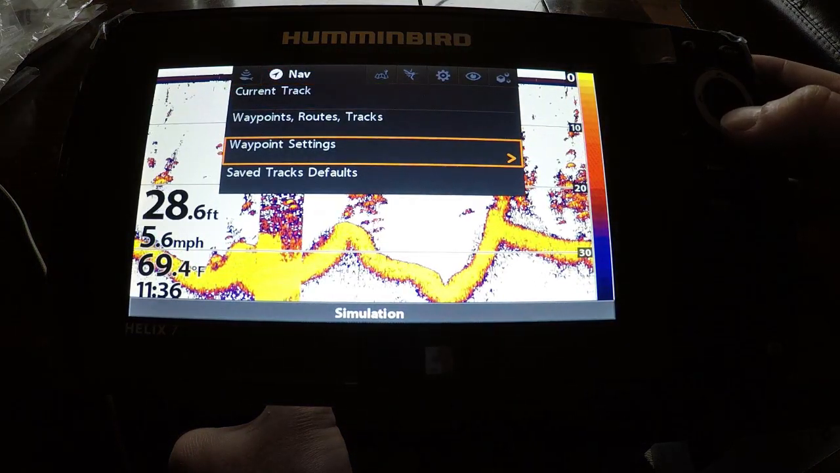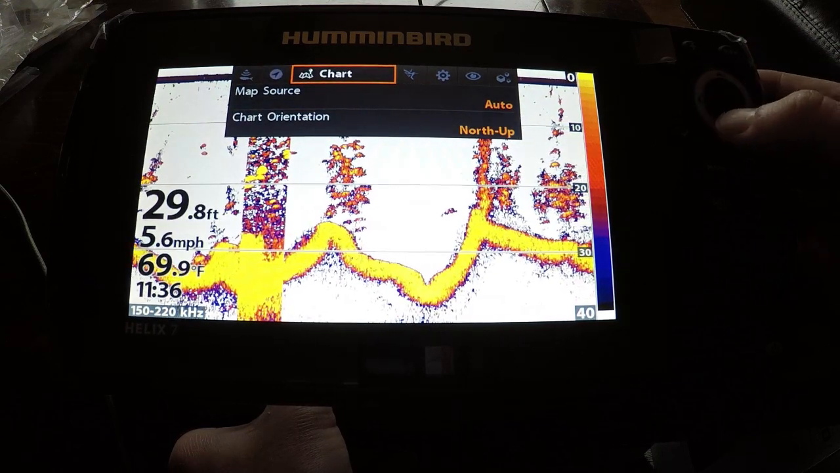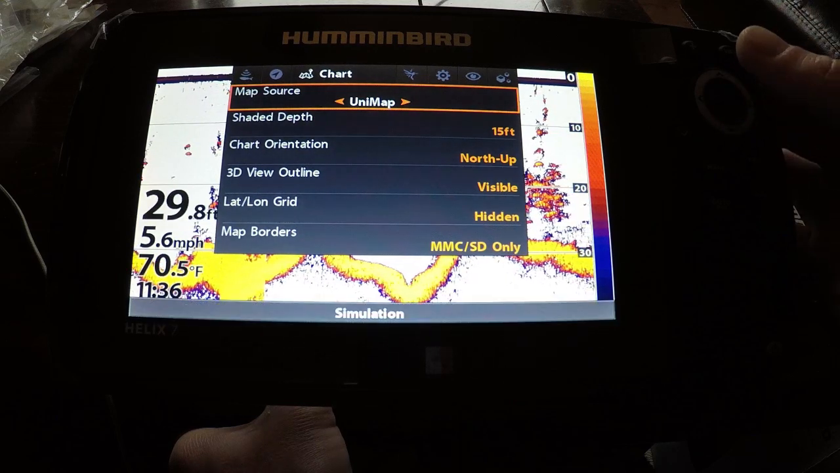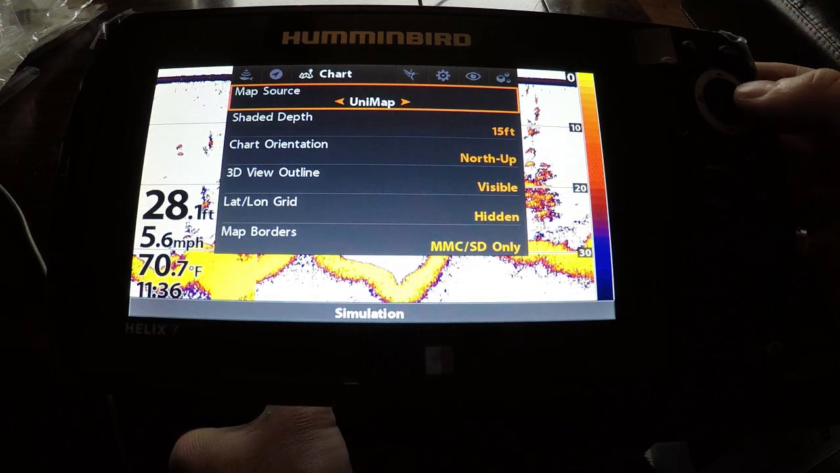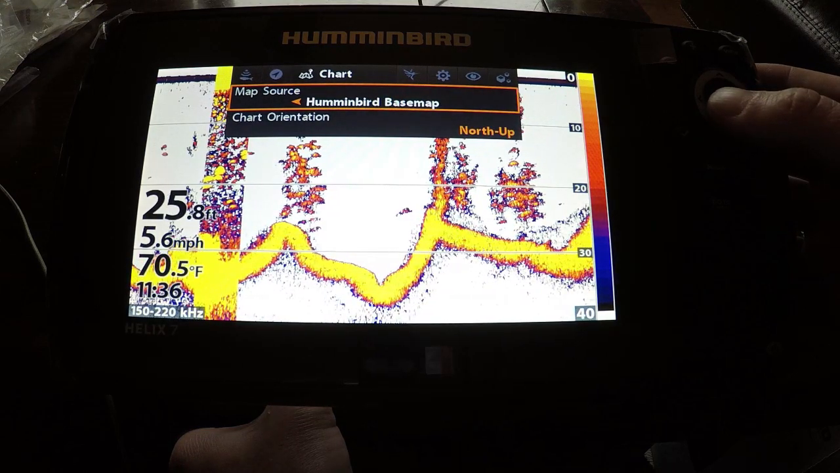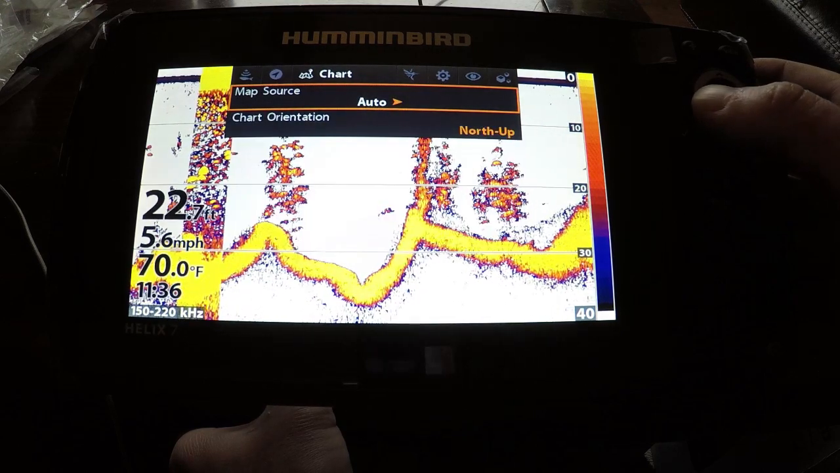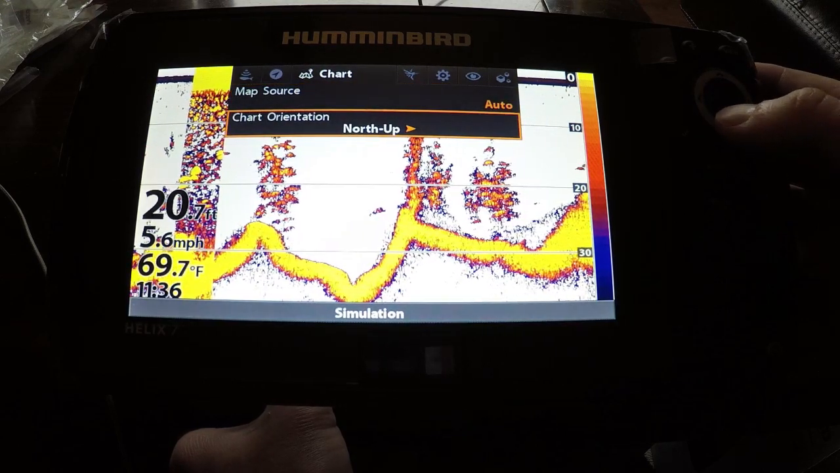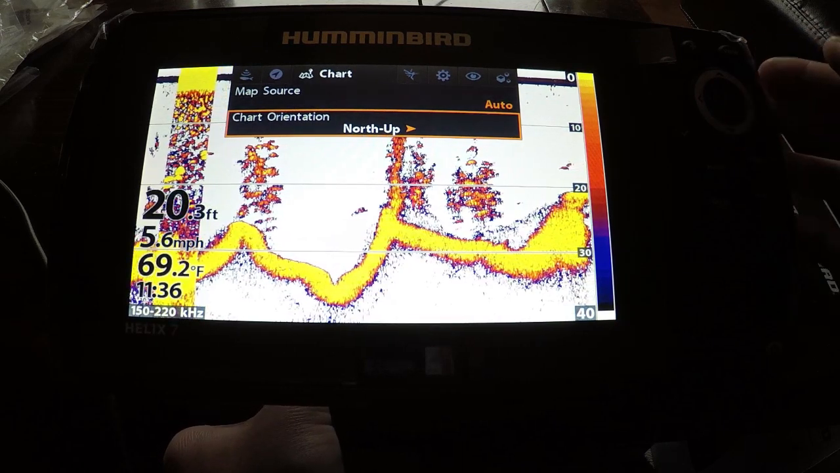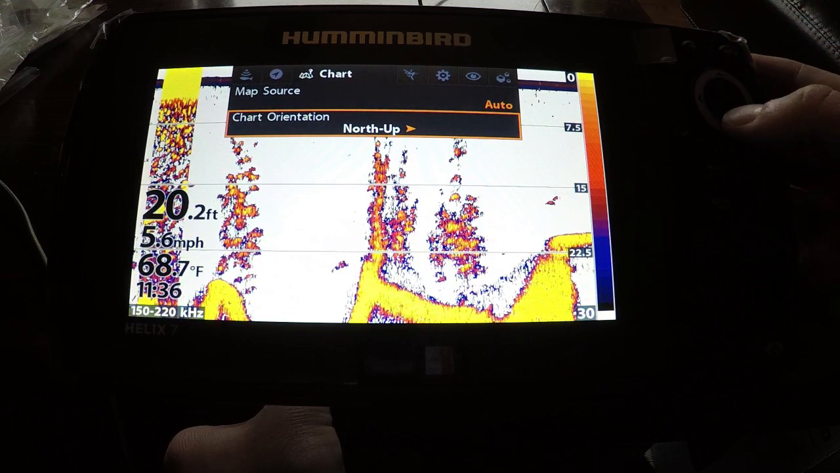You got waypoints, save tracks, has all that inside here. Your chart, you can have your different Unimap. You could have different shaded highlight, depth highlights, your Humminbird base maps. We're going to get more into this in just a minute, but I like to keep mine on auto, just because if you don't have a chip in there, it'll show up your base maps. You put a chip in, and it'll go to all your different stuff there.